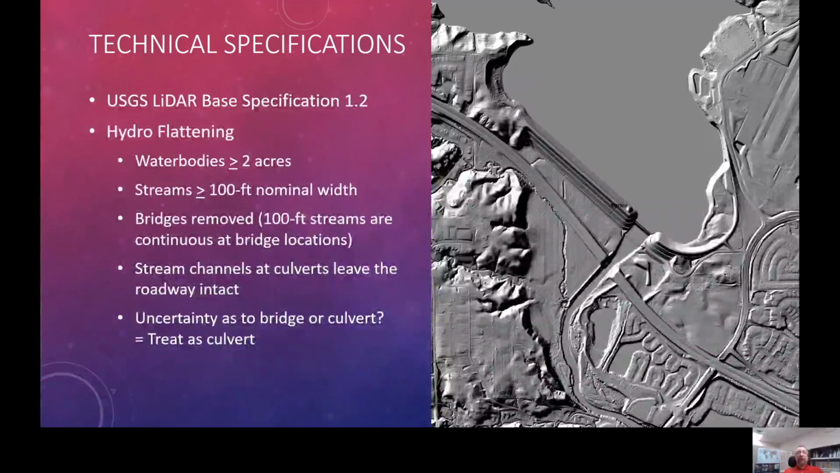All right, looking next, there is hydroflattening on the DEM files, or digital elevation model files, that are delivered with this project. This looks at water areas to flatten them for cartographic aesthetics and data quality aesthetics. The water bodies that are greater than or equal to 2 acres and streams that are greater than 100 foot in nominal or typical width along particular reaches where that nominal width is achieved are flattened.